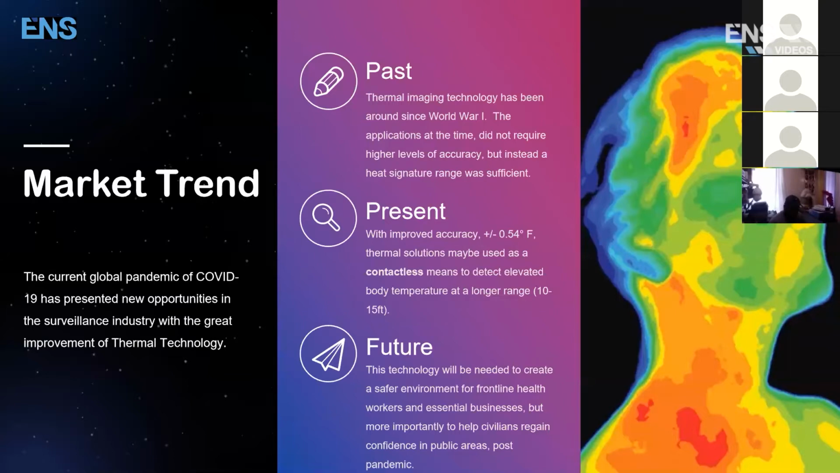So the technology we have right now gives them the ability to alert and record elevated body temperatures. And I'm being very specific in using this word, elevated body temperature. This camera will set alerts after you set a certain parameter, okay, which we will go over later on.